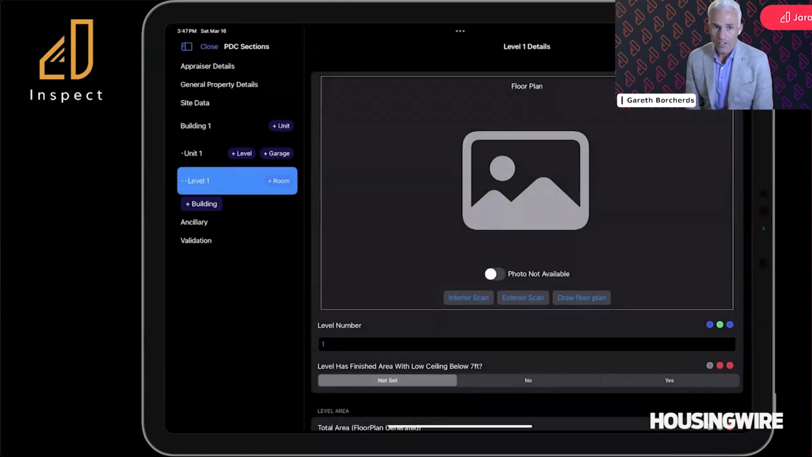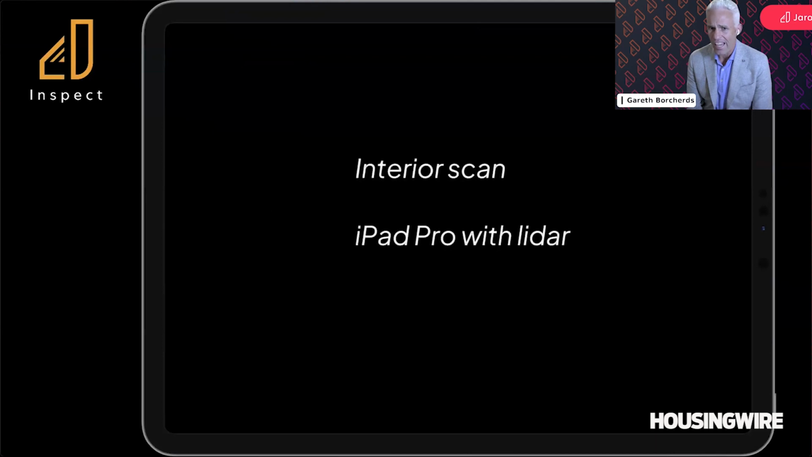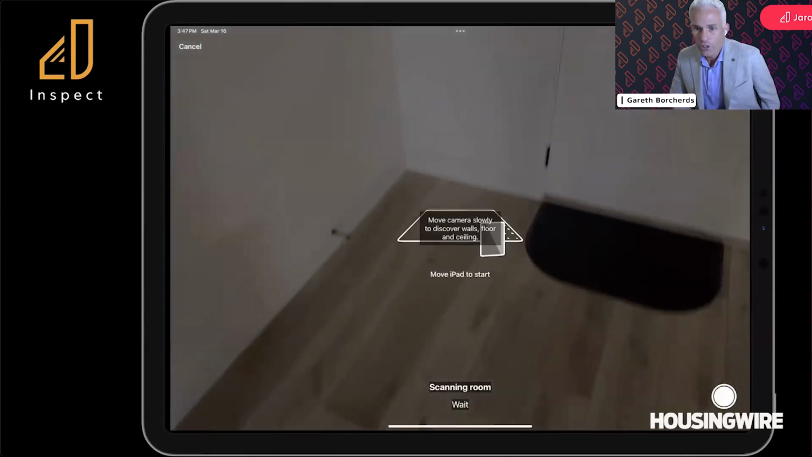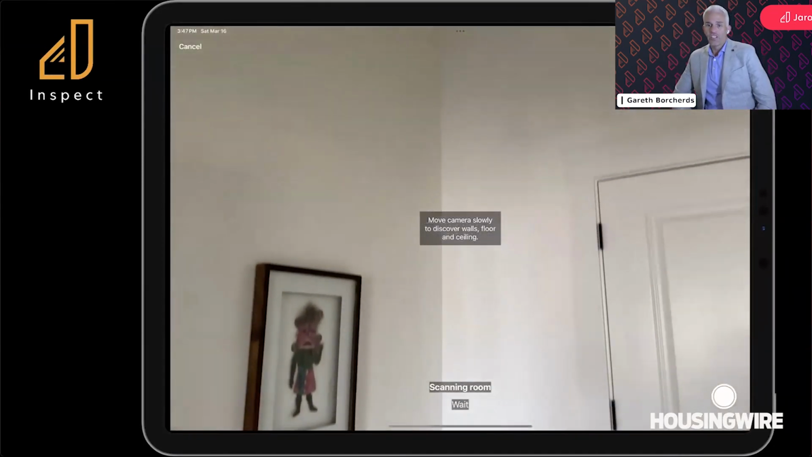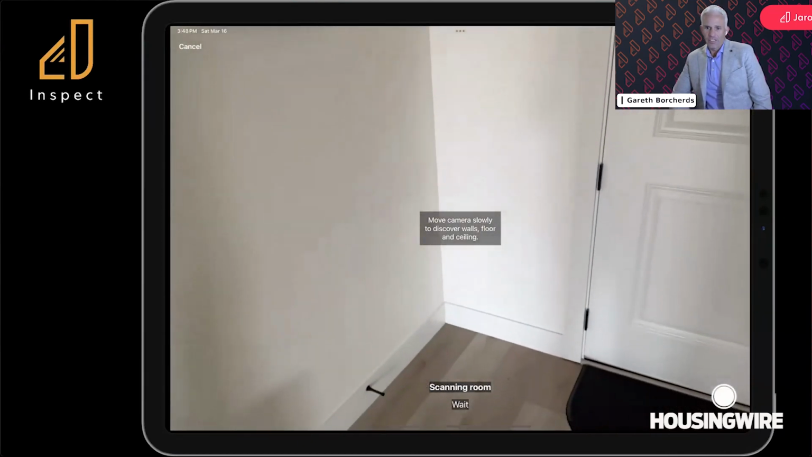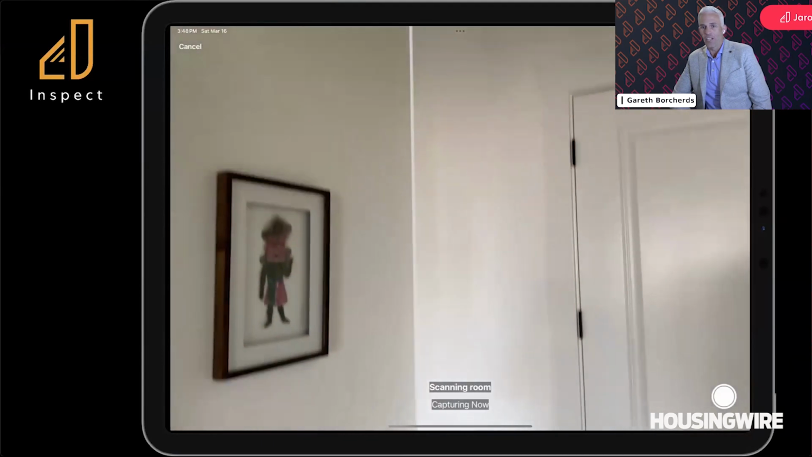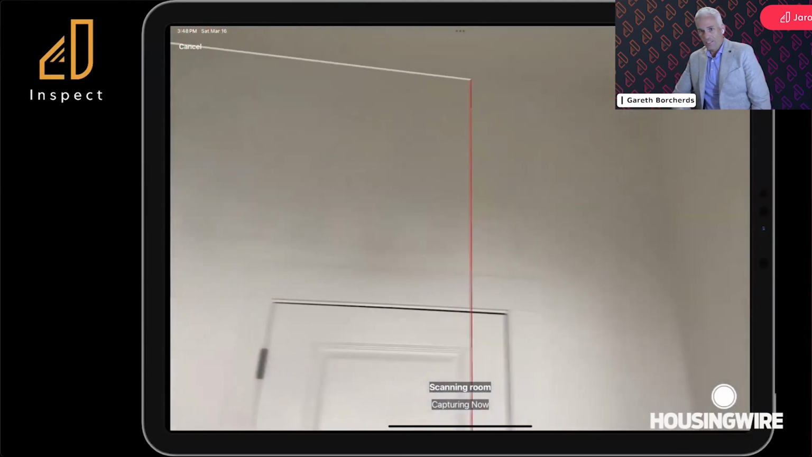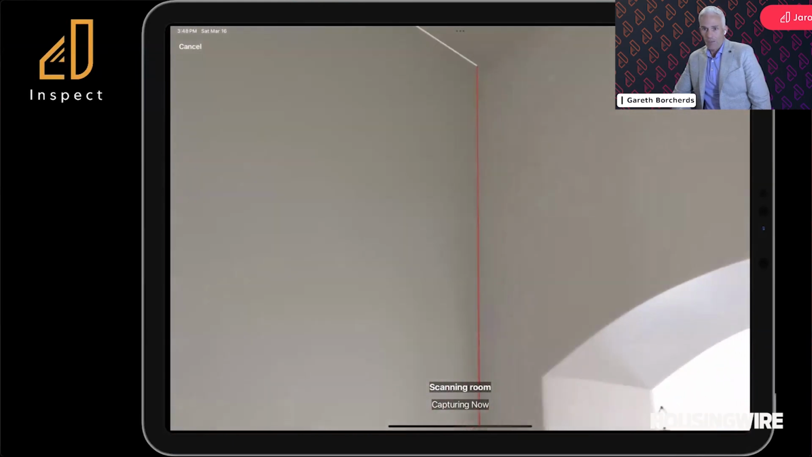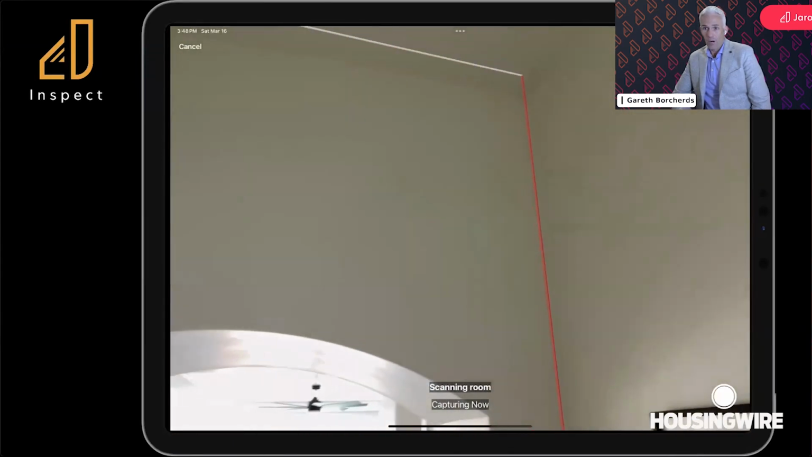As you can see here, we have essentially the structure of a house. I'm going to be scanning level 1 here. I'm going to click on interior scan, and I'm going to do this with an iPad and scan the entire house. And as you watch us do this, you should be able to see how intuitive this interface is and how quickly we can scan a house and get a full floor plan. Right now, I'm just getting it calibrated by scanning up and down on the walls. And then as you go through, you'll see that the software will draw the lines for you to make sure you're capturing all of the walls on the property.